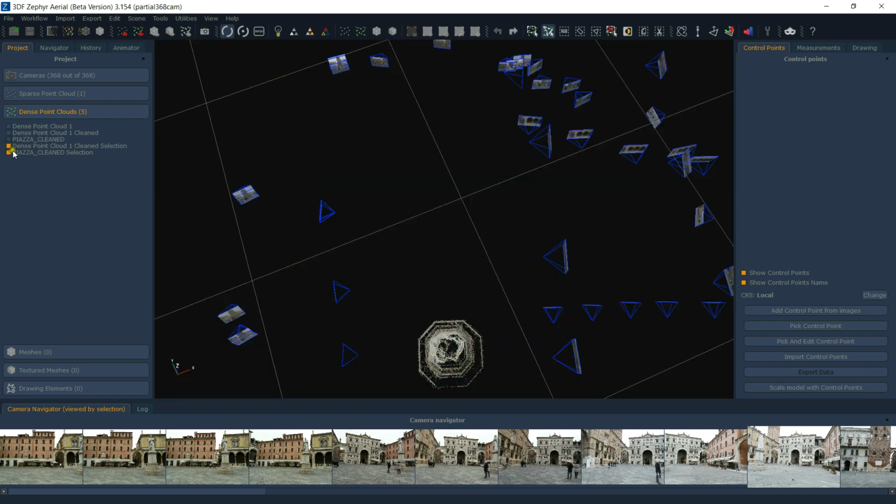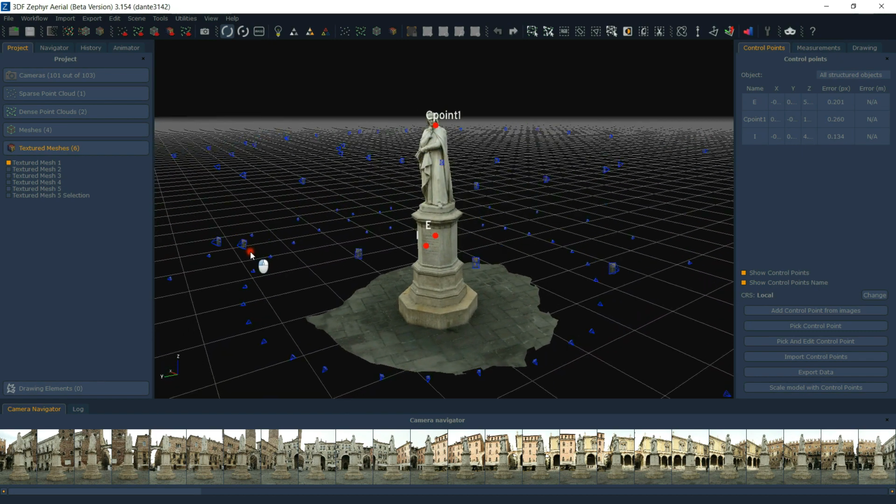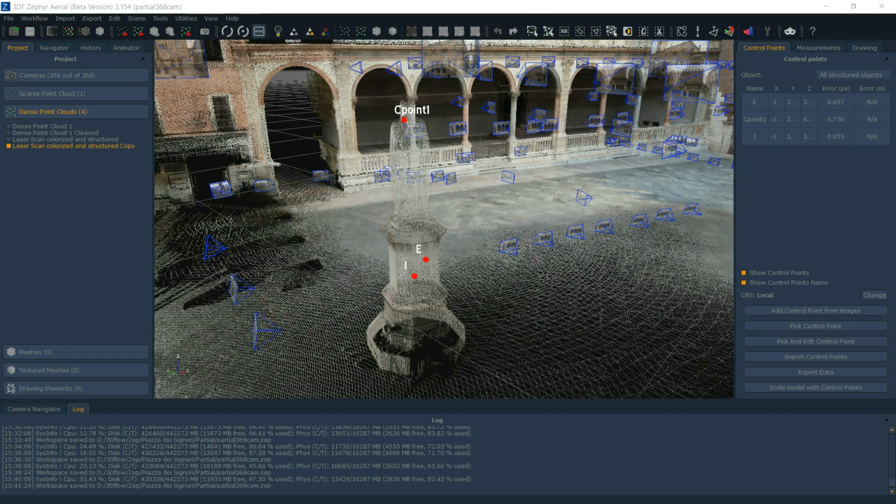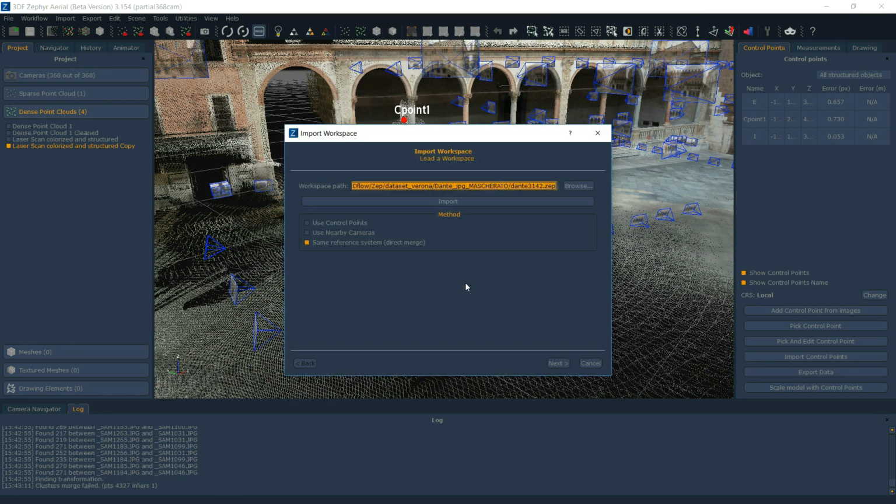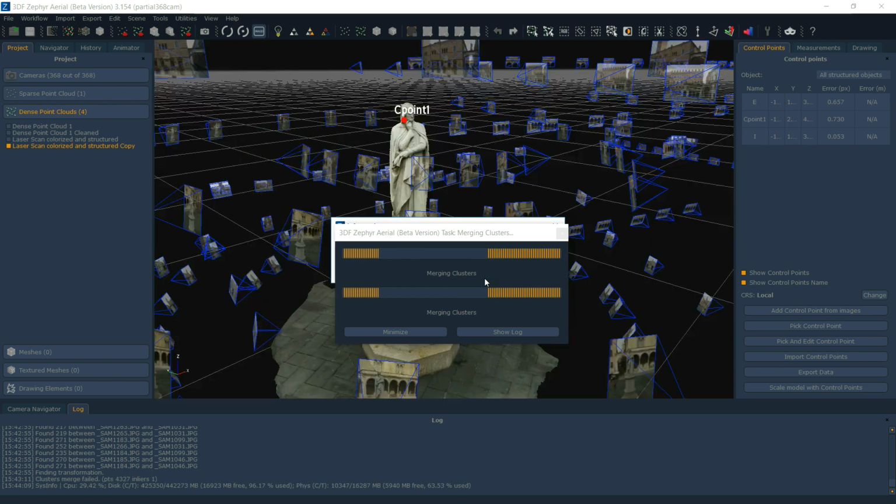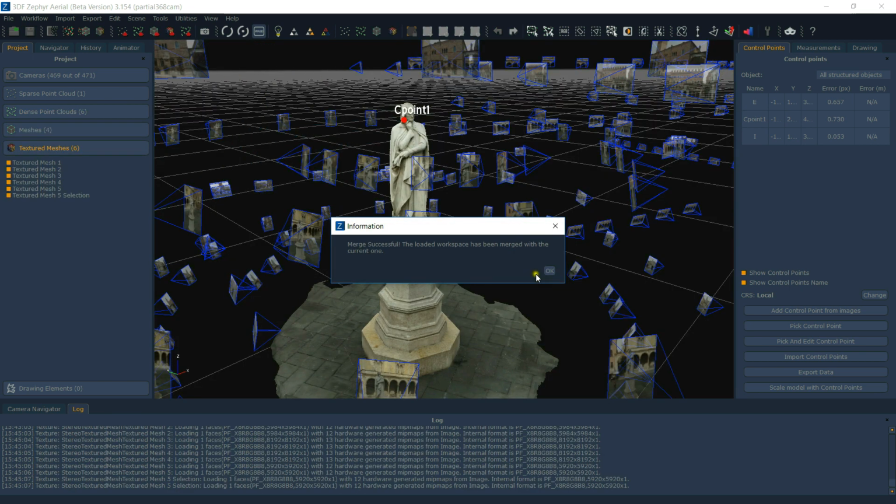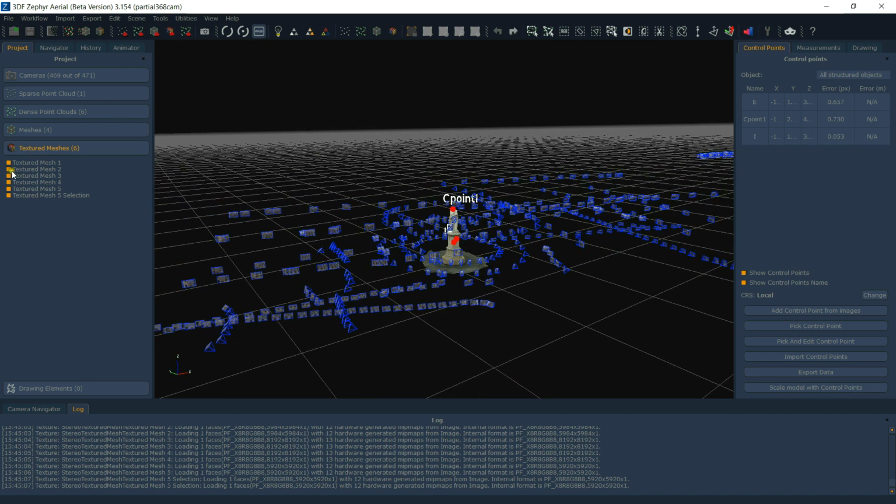And once I've done this, I open another Zephyr, load up my other photogrammetry workspace, and select control points. So the bare minimum is 3 control points. Obviously, more is better. And now I merge these two separate workspaces together. And now I have my workspace added to my previous workspace. And as you see now, I'm using 469 cameras because I brought in the cameras from the Dante statue. They are now in the same reference system.